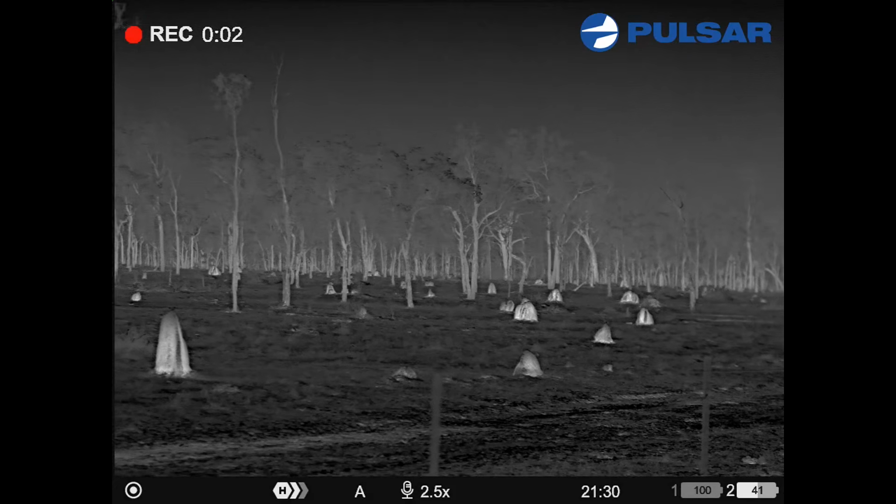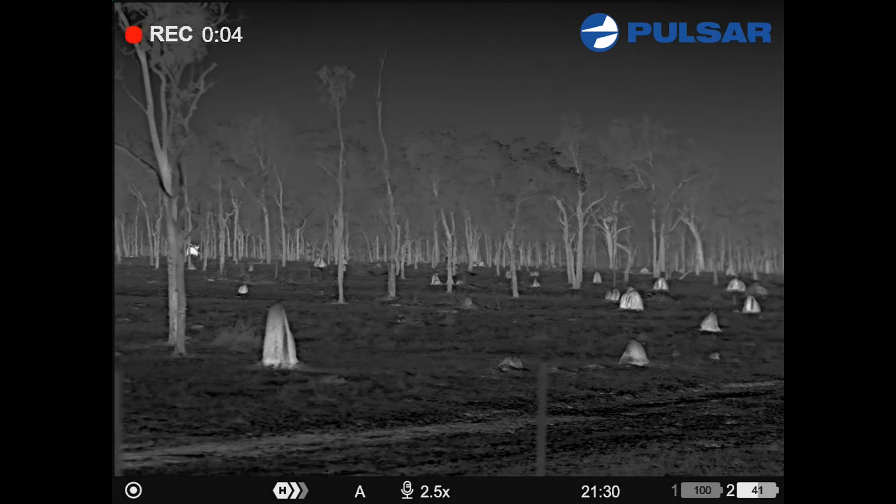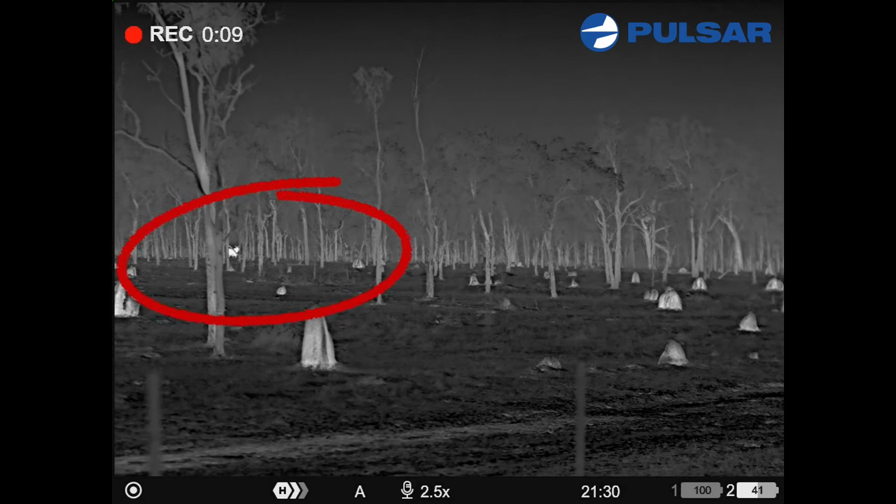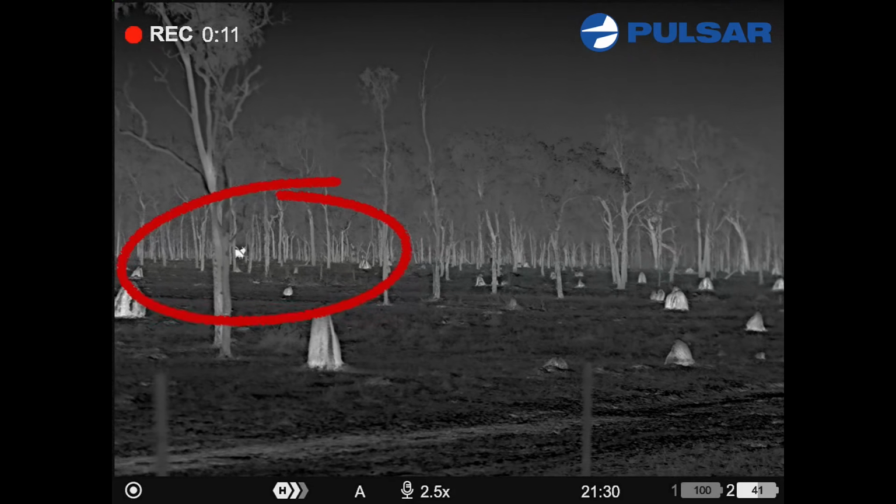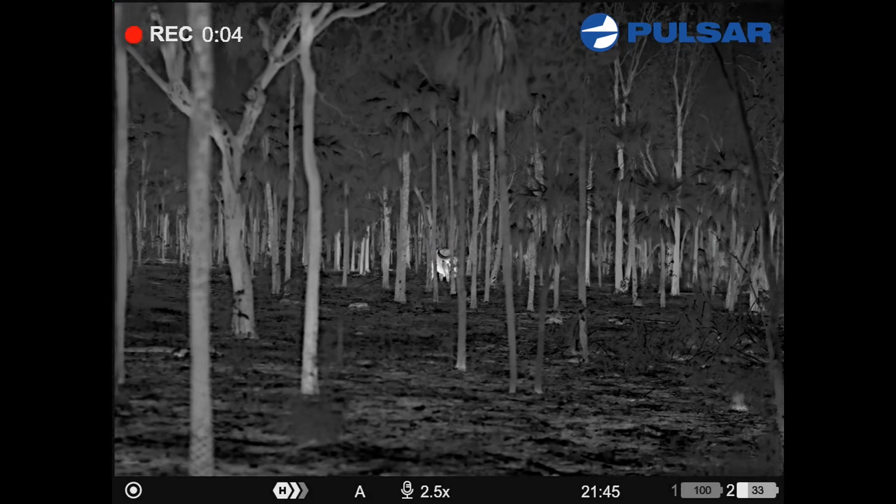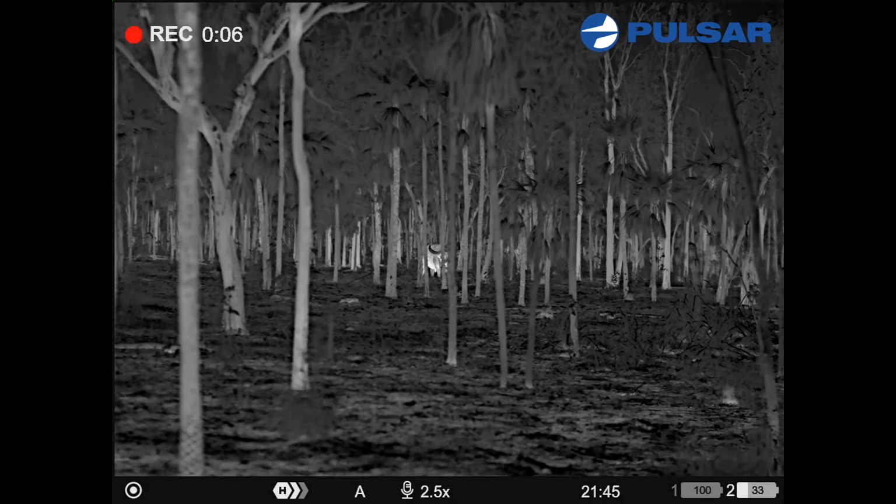I hear a lot of people say that thermal doesn't work properly in the Northern Territory because of the humidity and heat. Well, this is just after dark, and that scrub bull seems to stand out. We drove about 2 kilometres up the track. Looked to the right, could see a large animal. Had a better look. That's a really nice bull.